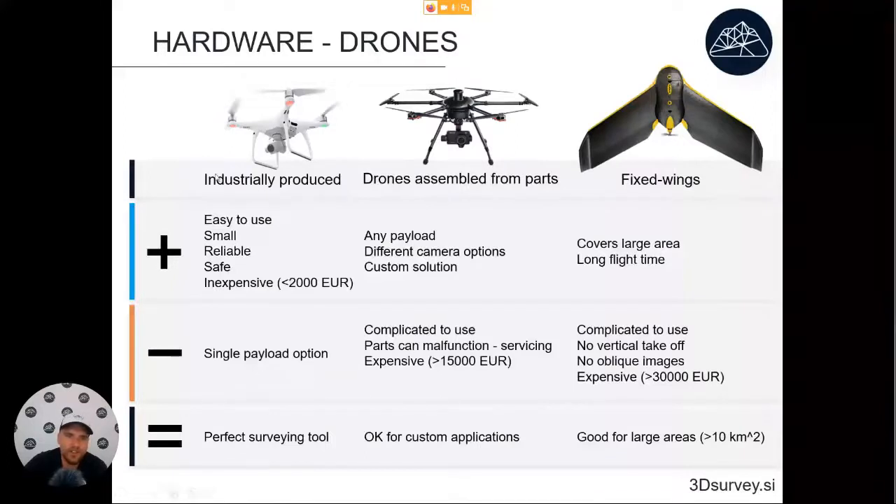So these industrially produced drones, most of them are Chinese. They are easy to use, small, reliable, and they are actually the least expensive category. Their only downside is that they have a single payload option. So usually you cannot change the camera, but that doesn't really matter if this camera is good enough for what we need. So in the end, these are proving to be the perfect surveying tool because they are reliable, safe, small,